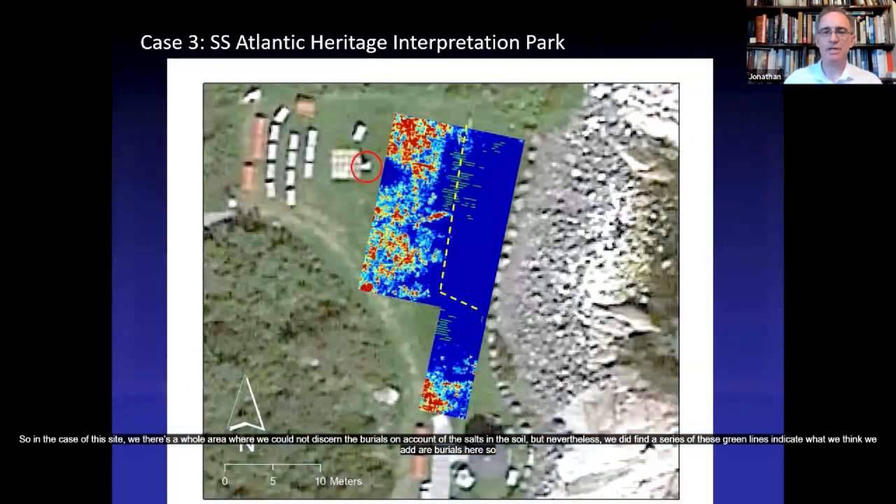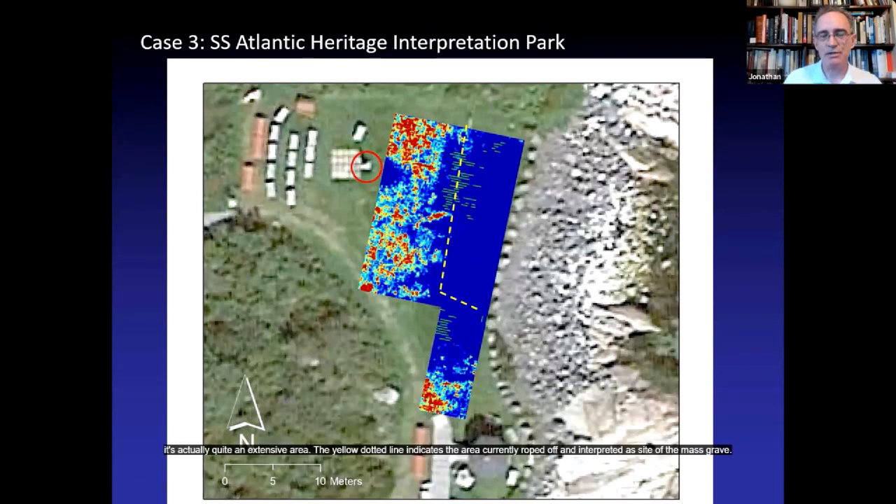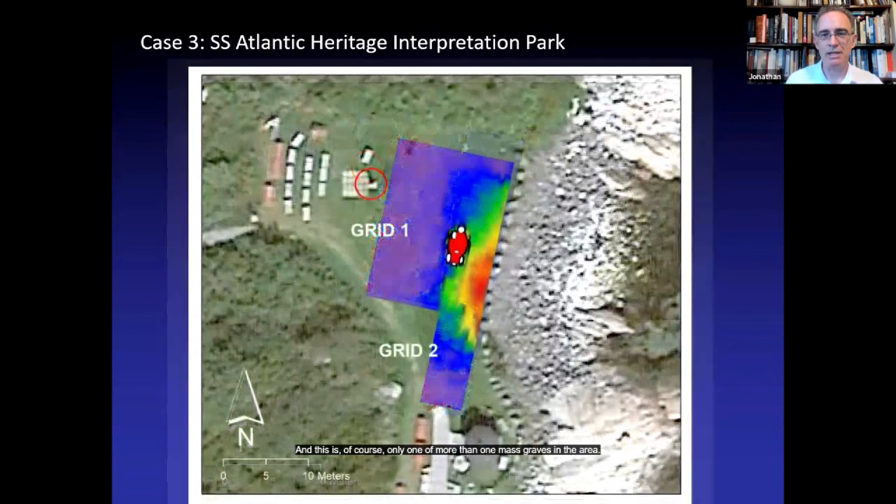In the case of this site, there's a whole area where we could not discern the burials on account of the salts in the soil. But nevertheless, we did find a series of these green lines, which indicate what we think are burials here. So it's actually quite an extensive area. The yellow dotted line indicates the area currently roped off and interpreted as the site of the mass grave. But our data suggests that the area is actually much, much more extensive. And this is, of course, only one of more than one mass graves in the area.